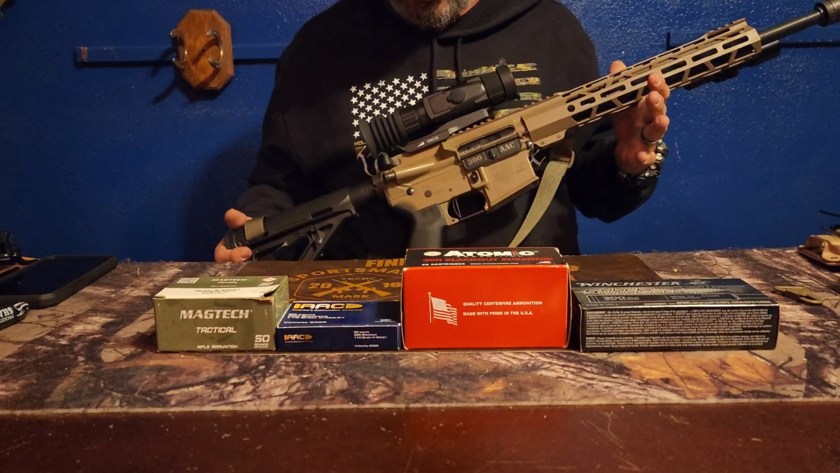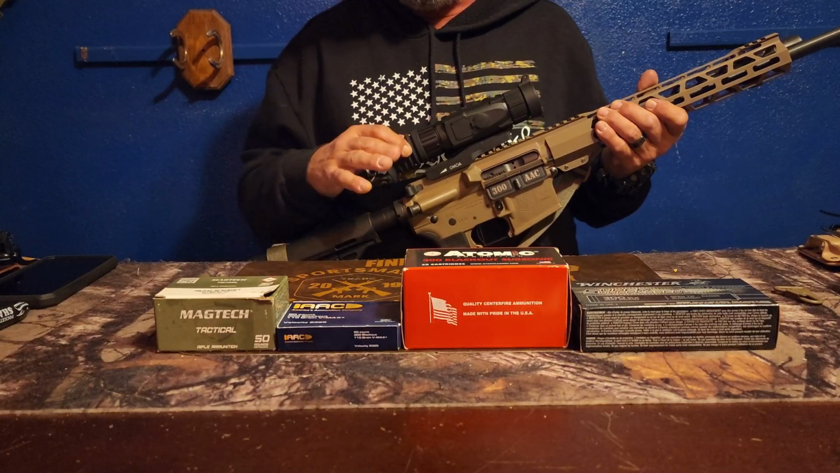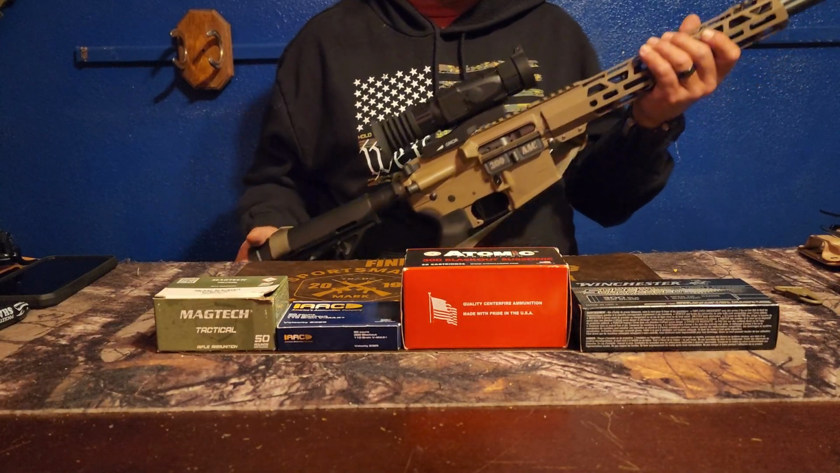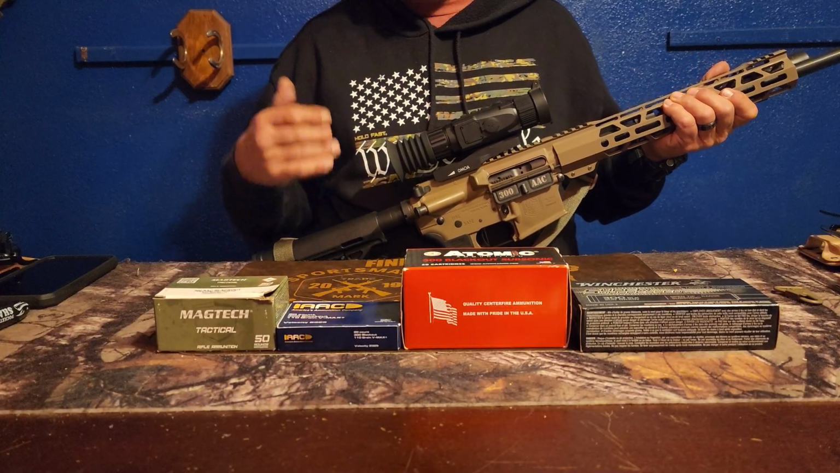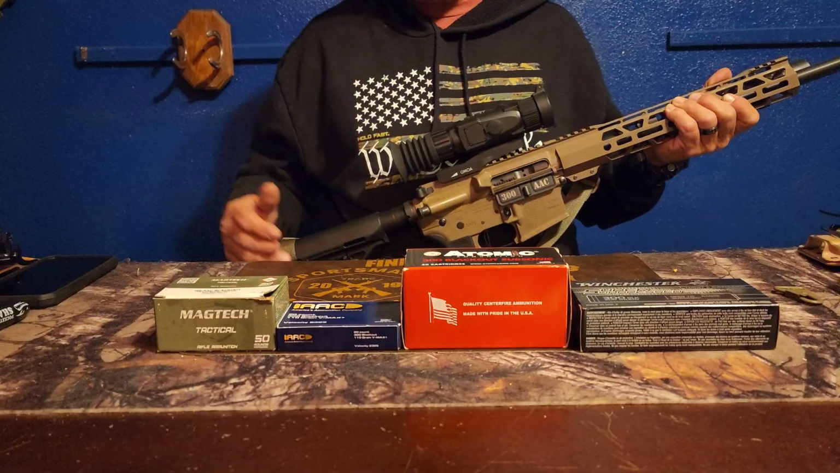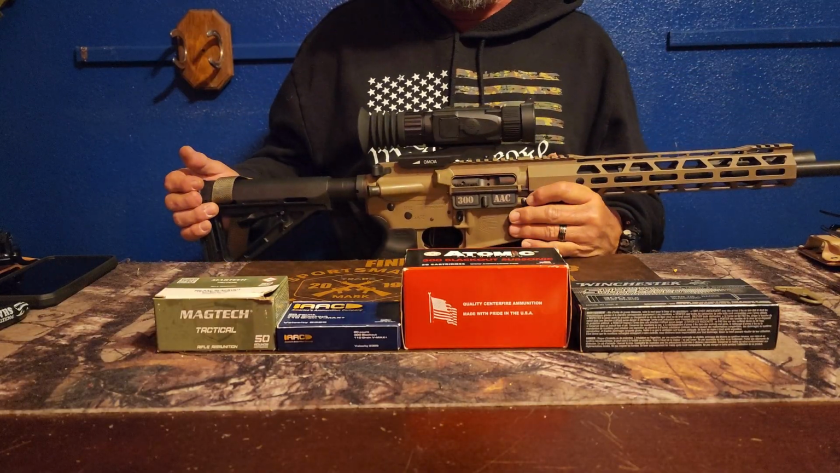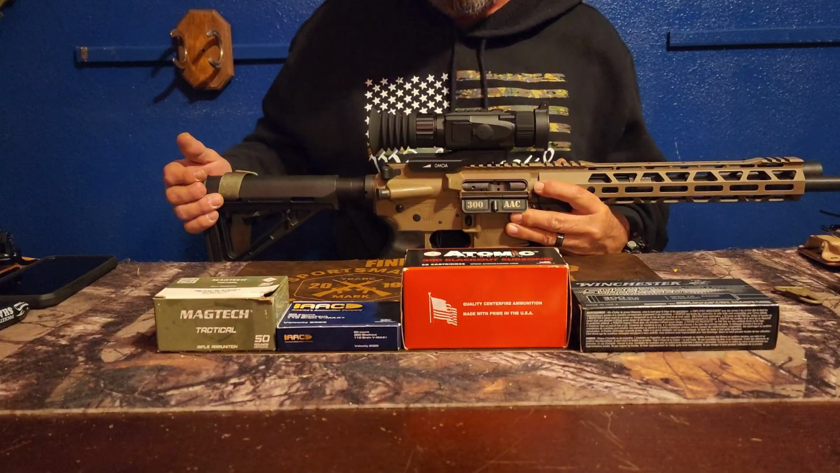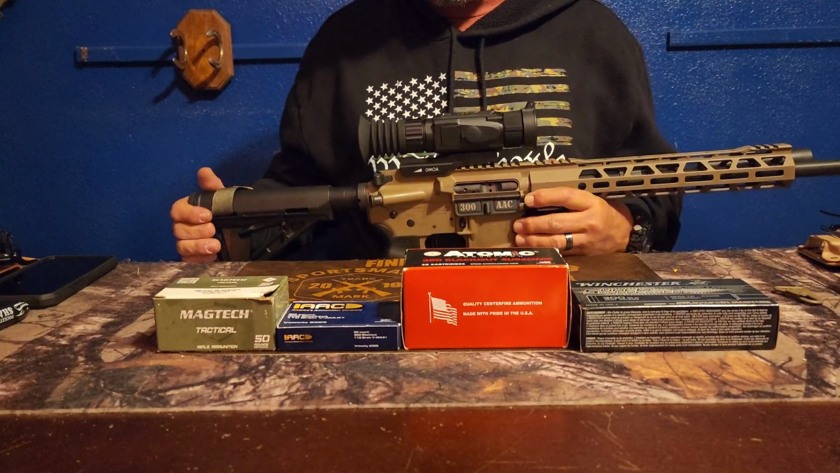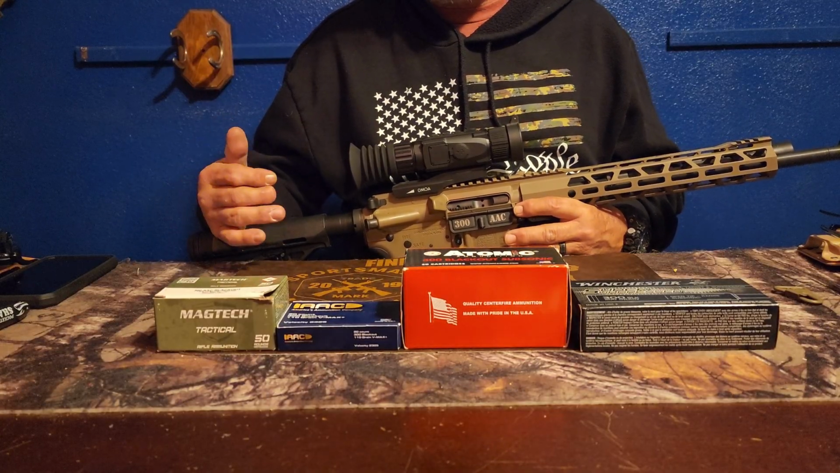After spending a pretty good amount of time with the DNT Optics Hydra HS225, I was going to give a real quick tutorial here if you're on the edge about getting a thermal, getting into night vision, or something like that. One of the really cool things about this particular optic is it has 26 profiles that you can zero in for different ammo or different guns.